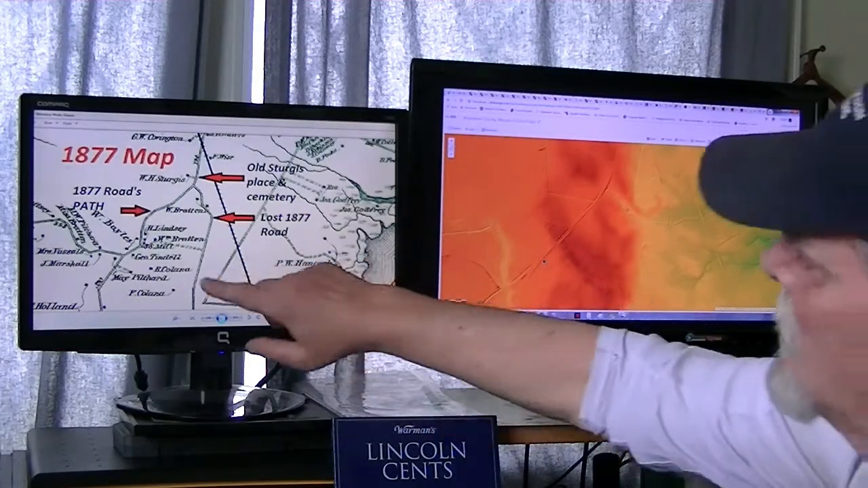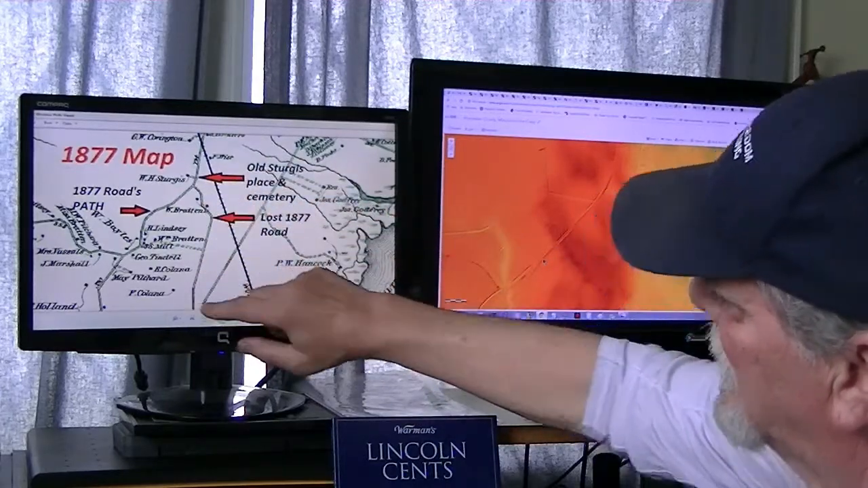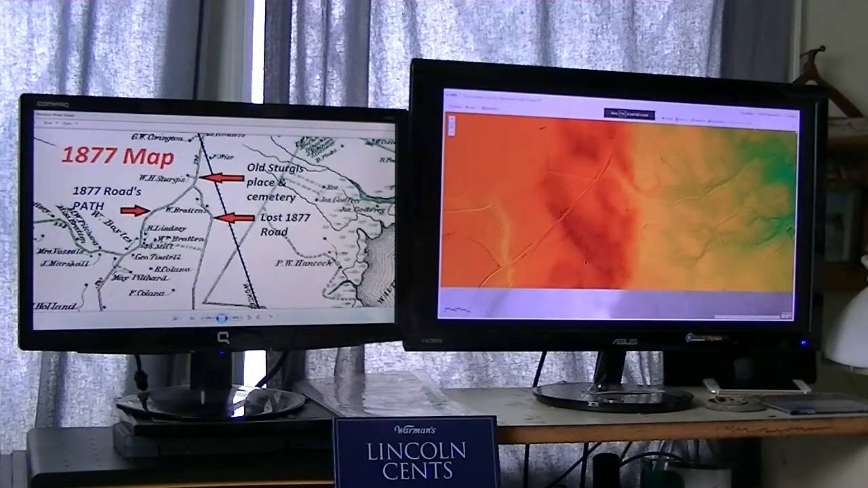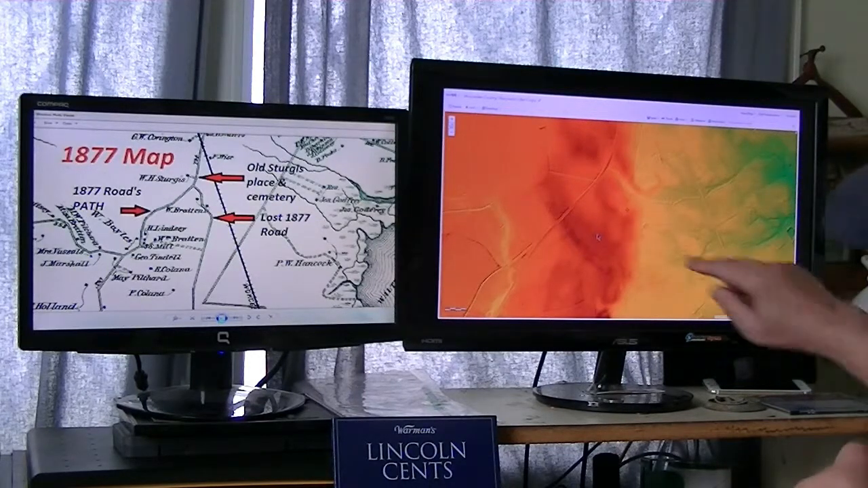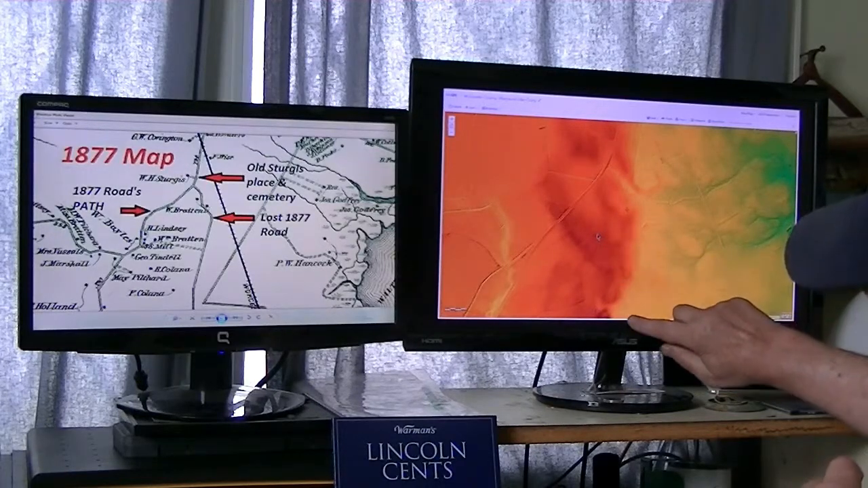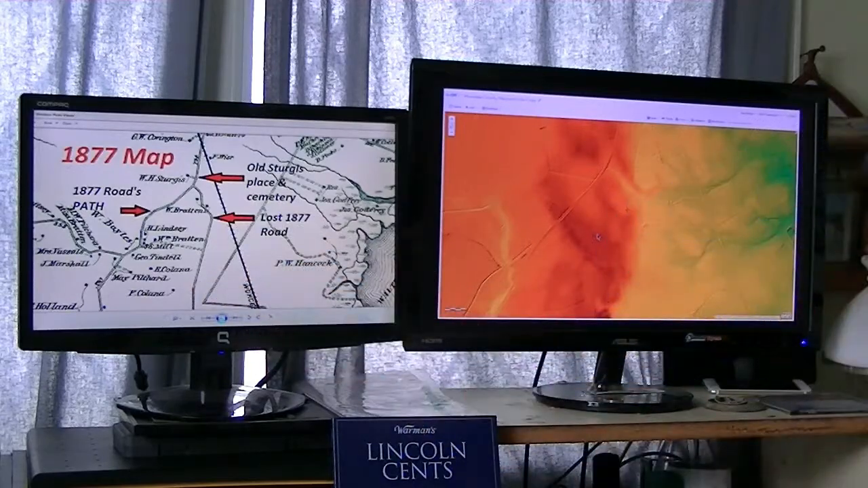So now I want to find something that resembles this. And go full screen. The best that I have found yet is this area here coming down and then down this lane here, because we've got to find this long part of the road.